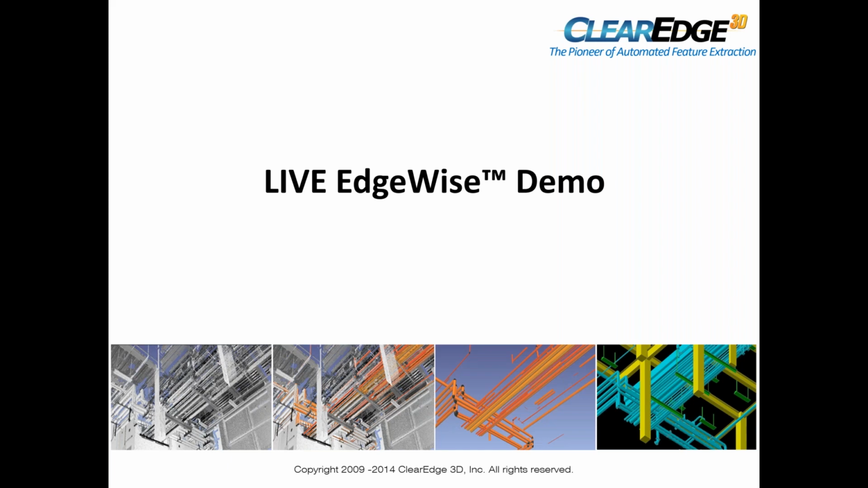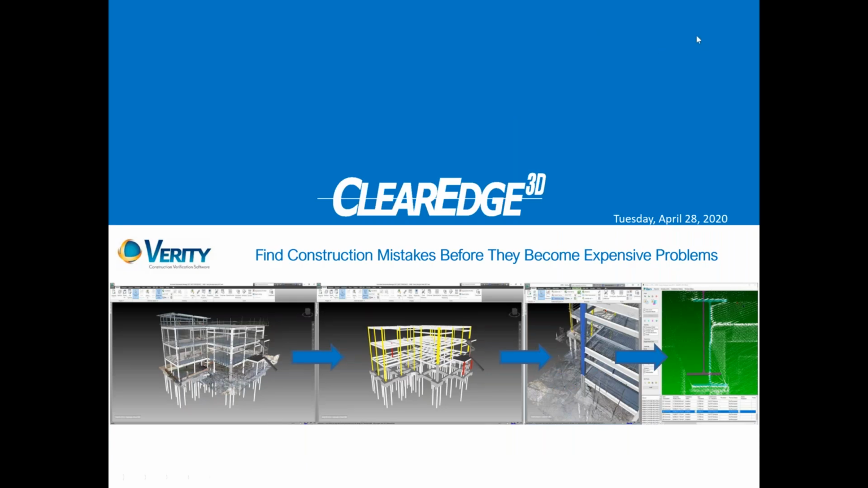So that was the end of the Edgewise, and Edgewise is taking your scan data and producing a 3D model. So we could take all the modules that Trevor showed you into Revit. We could take it into various CAD programs too. So if you take it into PDMS or Plant 3D or generic AutoCAD or MicroStation, whatever, we could do that as well. Okay, so now we're going to get on to Verity.